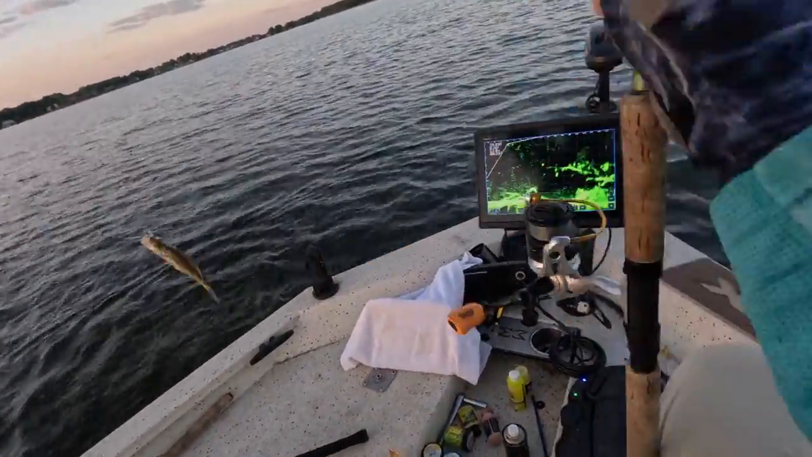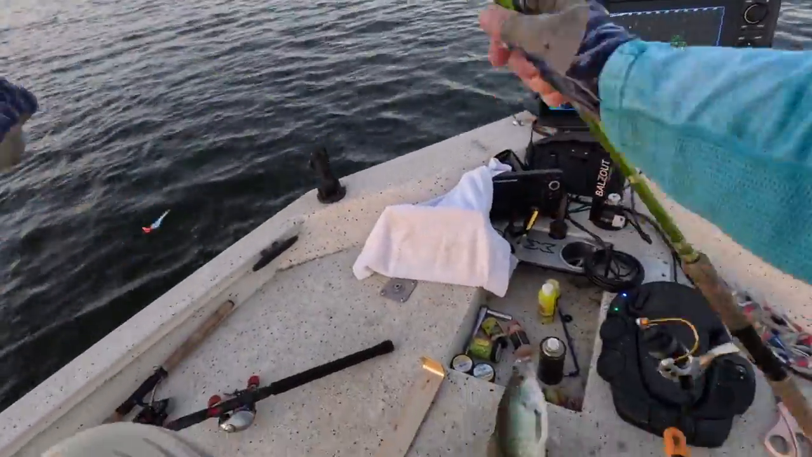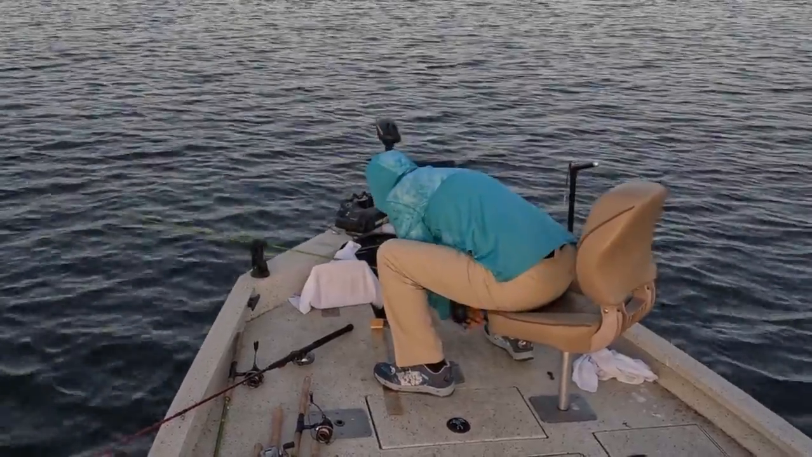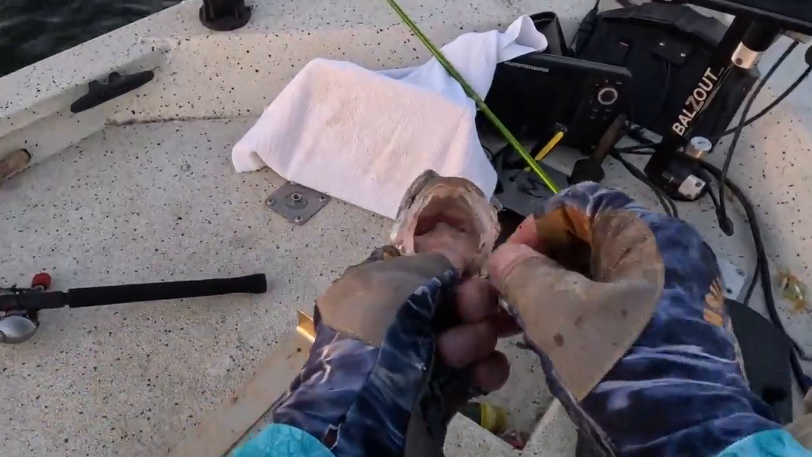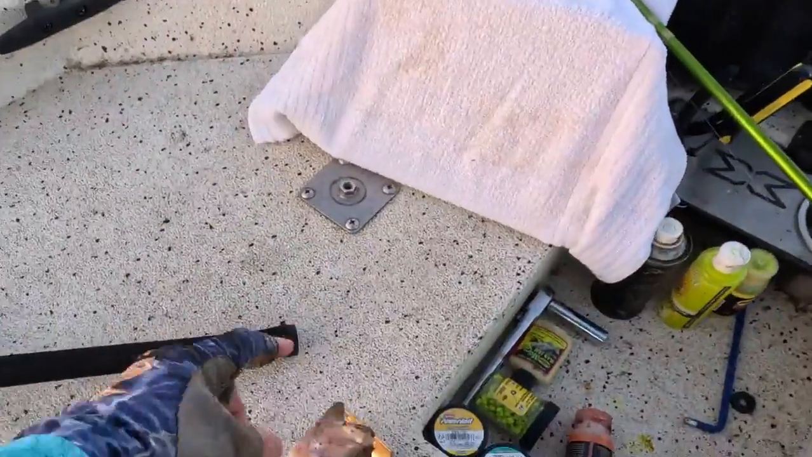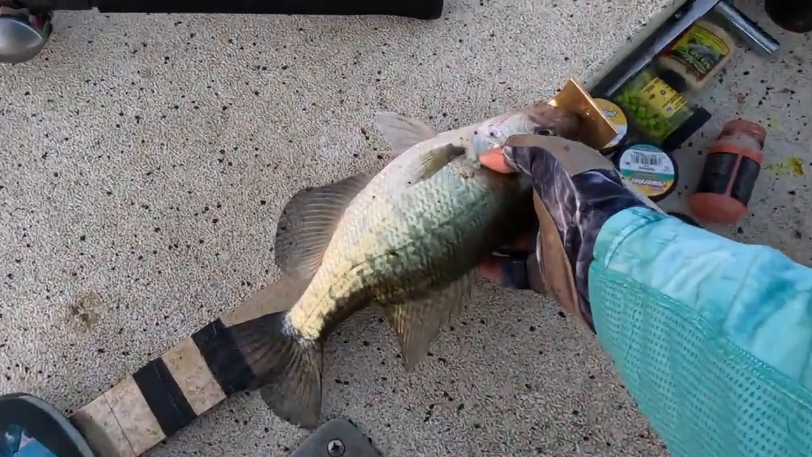Get in this boat. That's a white crappie. This is another nice white crappie. This is the last fish of the day. Now we're getting ready to go make some baked crappie. It is going to be delicious.